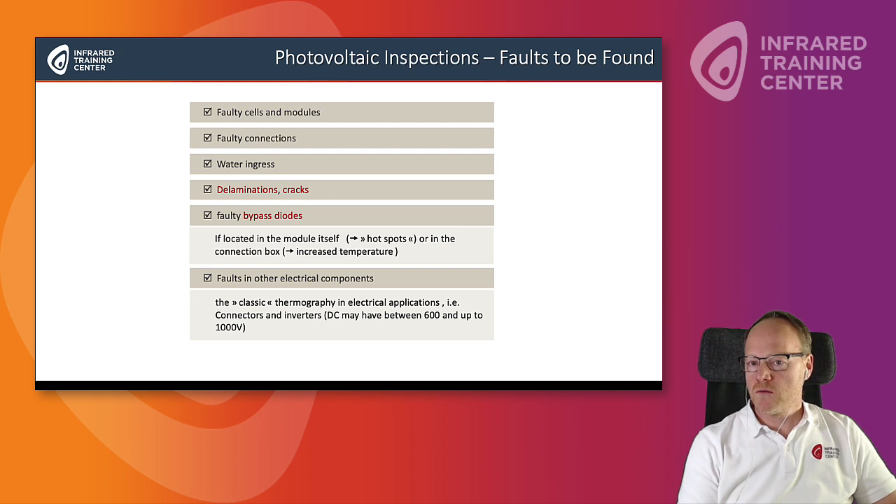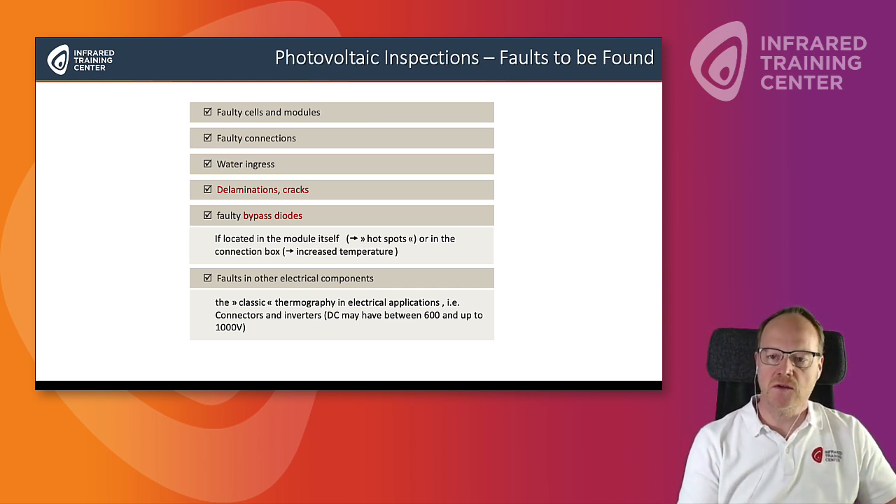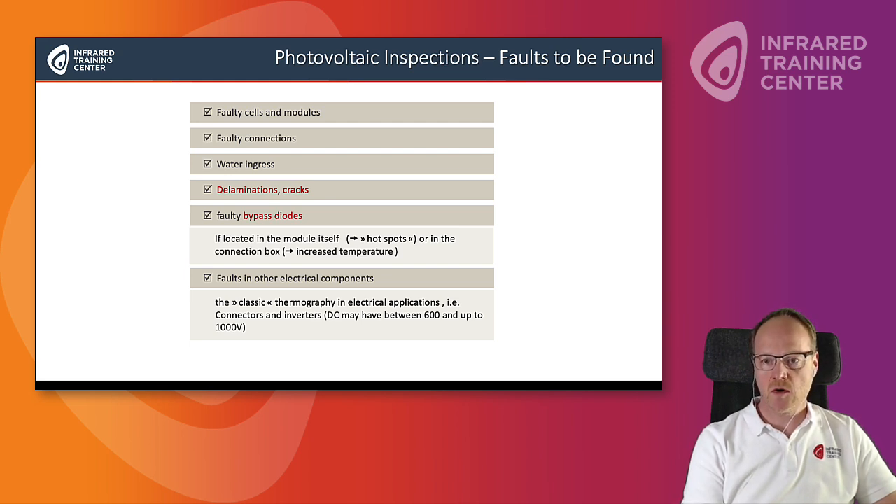There are the so-called bypass diodes. They are used if one string of a module might fail, so it doesn't make the whole module fail. You can see if they are activated or if they are faulty. If they are located in the module itself, then you might see them as a so-called hotspot. Or if it's in the connection box, then you see them as a slightly increased temperature.